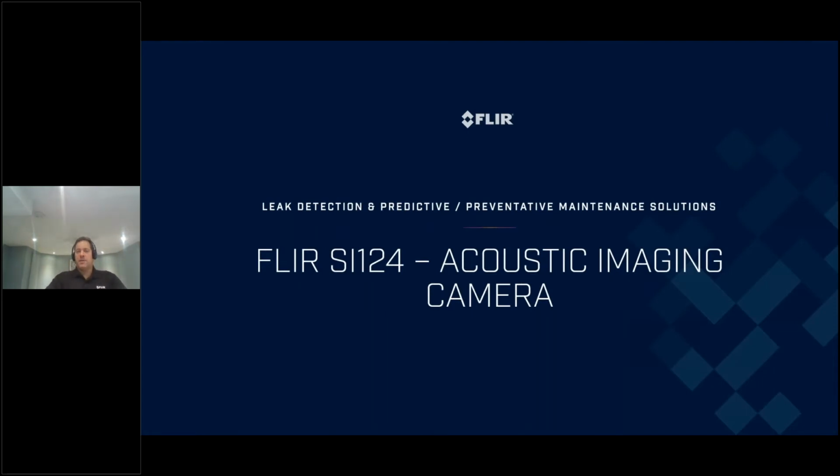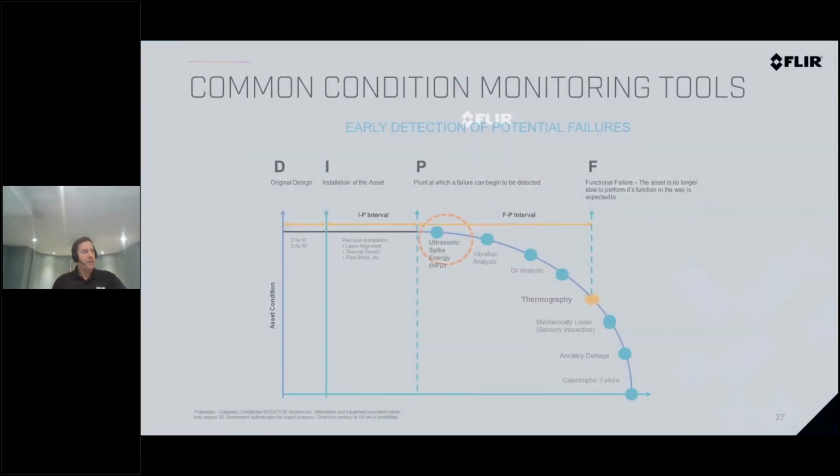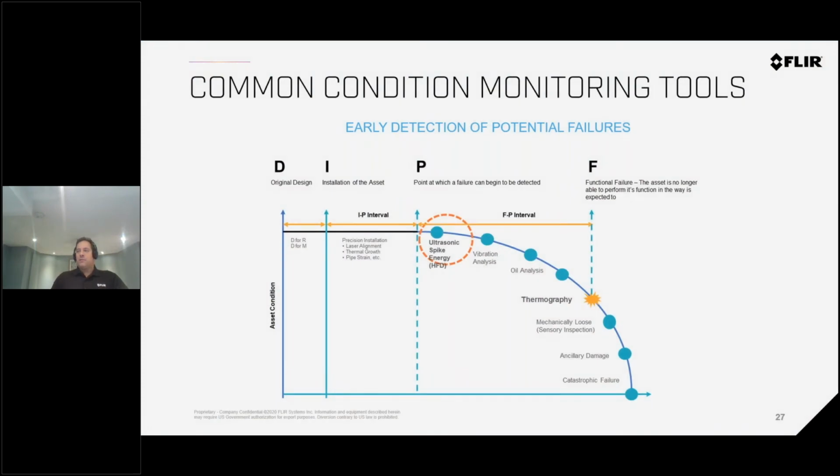Now, let's get into the Si124. This is FLIR's new acoustic imaging ultrasound camera. In the industrial world, sorry, let me go back one step here. In the industrial world, our engineers and business development team looked at this graph. This is actually a common graph on the degradation of equipment, the early failure of equipment, we call it. Something is designed and built, it's run in operation, has a lifetime.